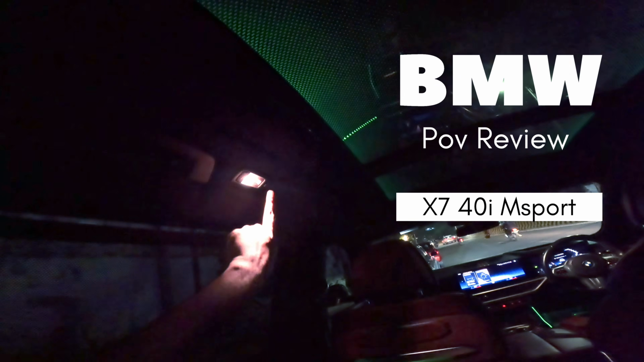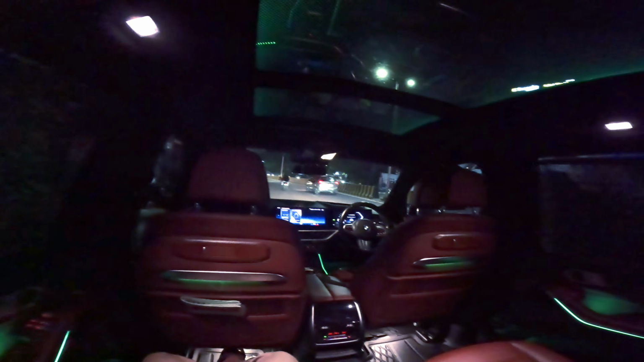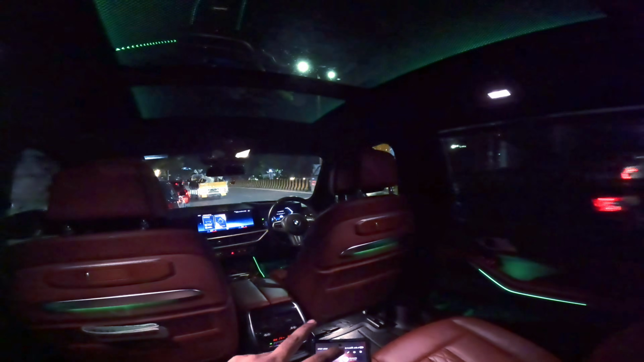Hello guys, today I'm in the back seat of this beautiful X7. For a change, I'm starting the video in the back seat because in recent times I have never come across any car that has a better back seat than this. So I thought of starting the video from the back seat today. Let me show you all the goodies here.